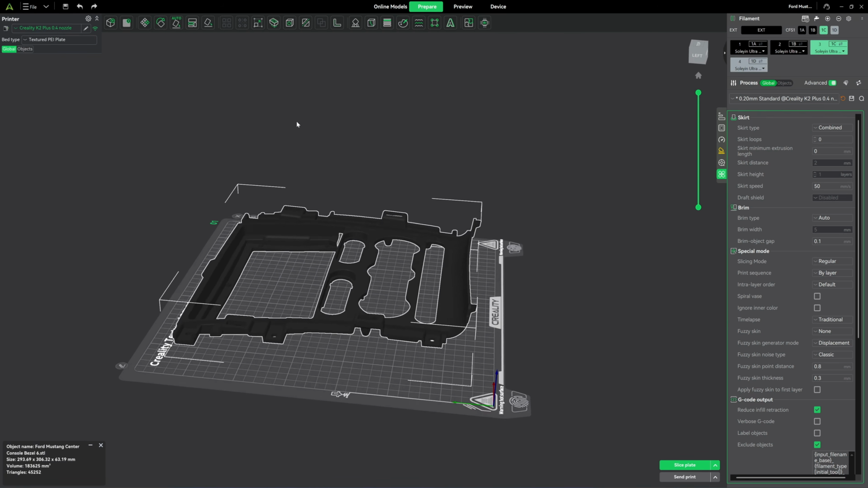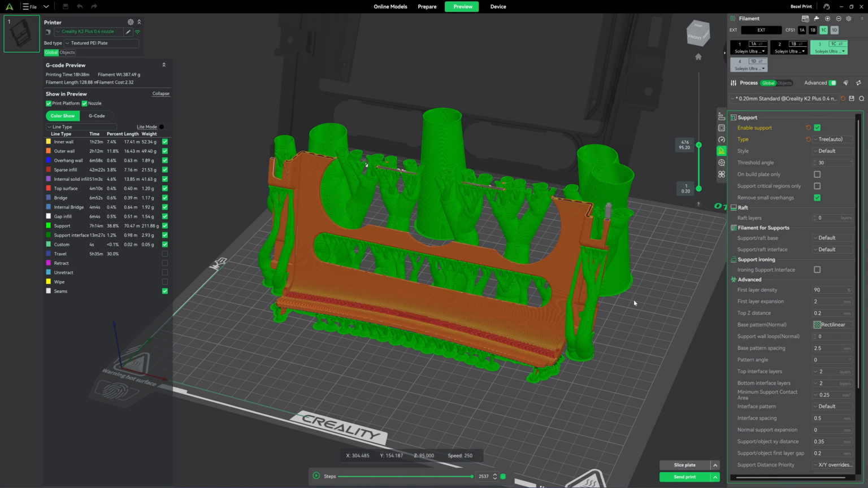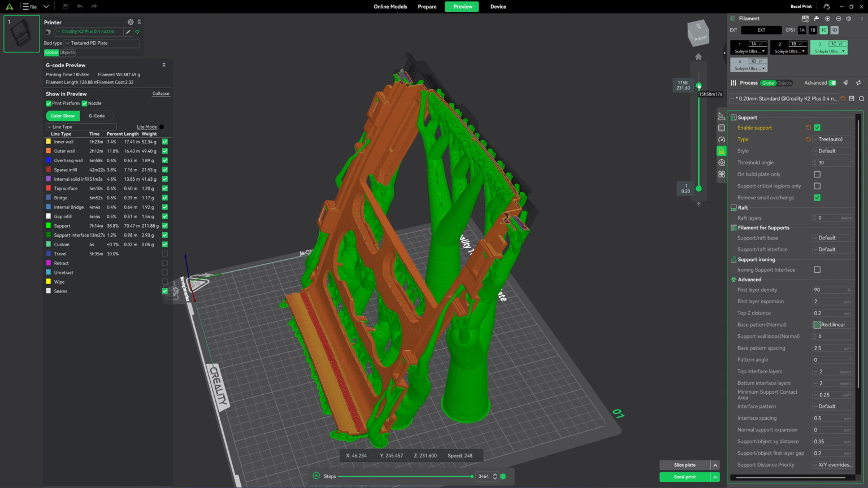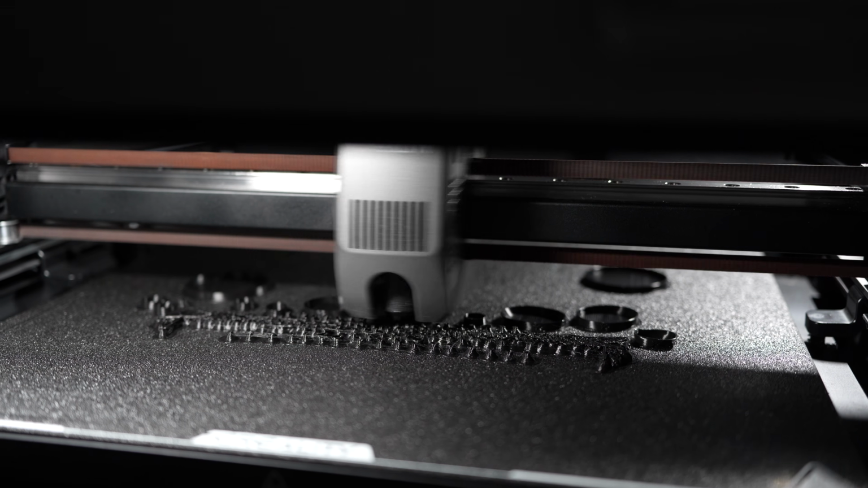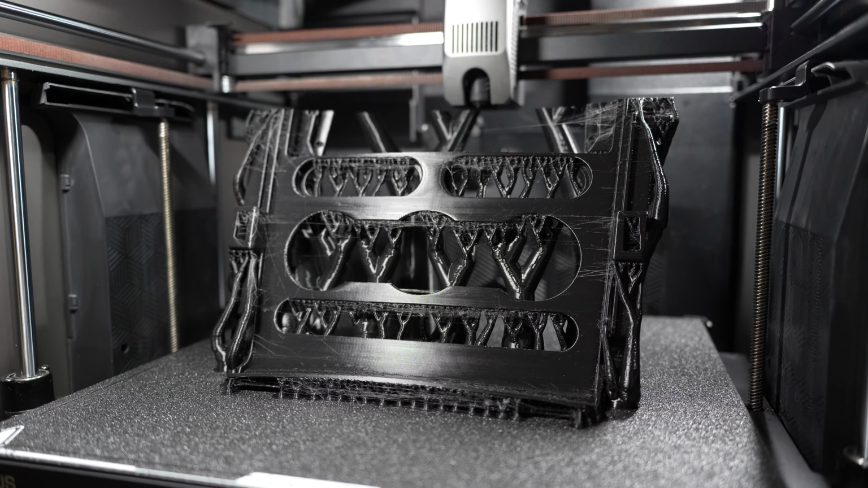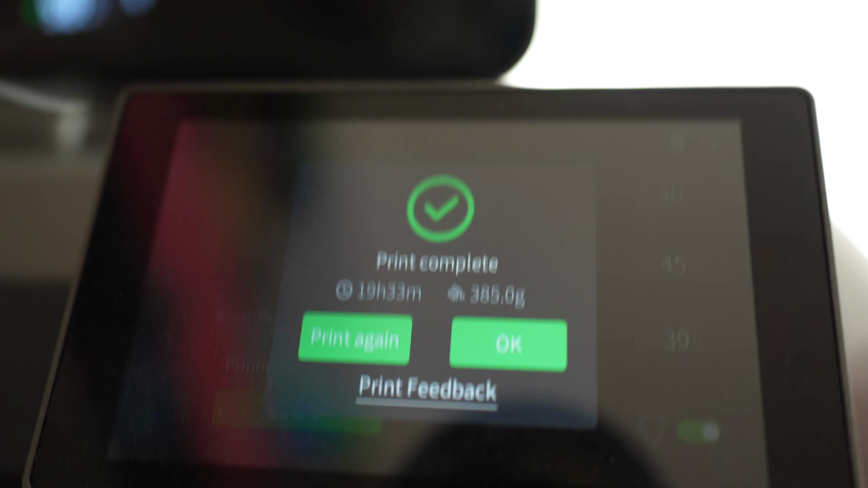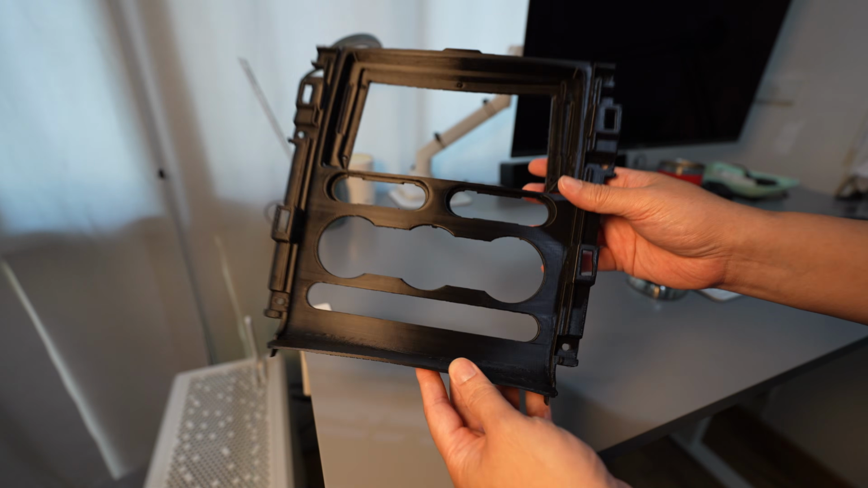In the slicer, I just keep adjusting the angle. There is always one orientation that gives the fastest print with the least support. Then you need to inspect the printing layers for failed support. For the filament, I recommend ABS or ASA because they are easy to sand and offer good heat resistance. This print took 19 hours and used 385 grams of filament. It took me about 15 minutes to remove the support, and here is the result.